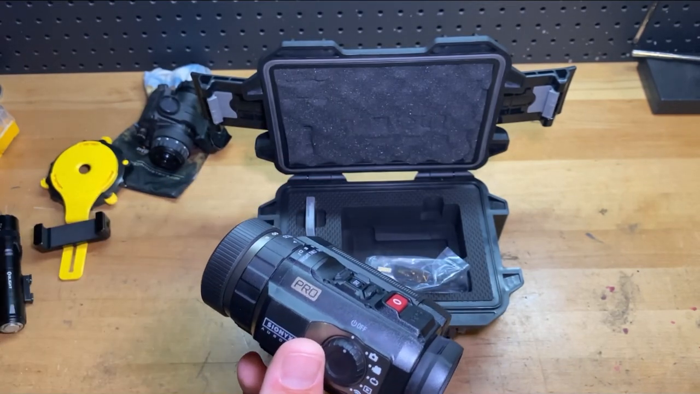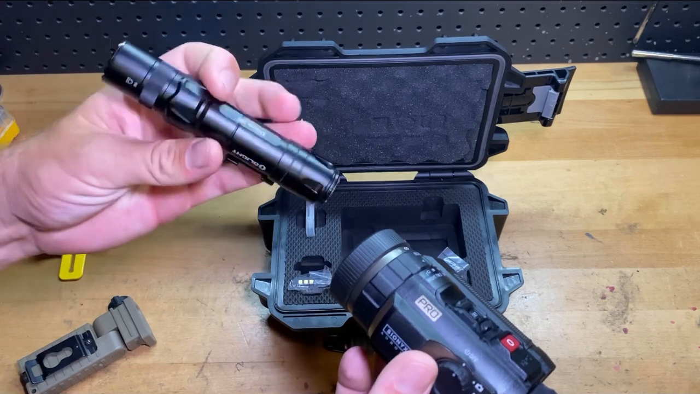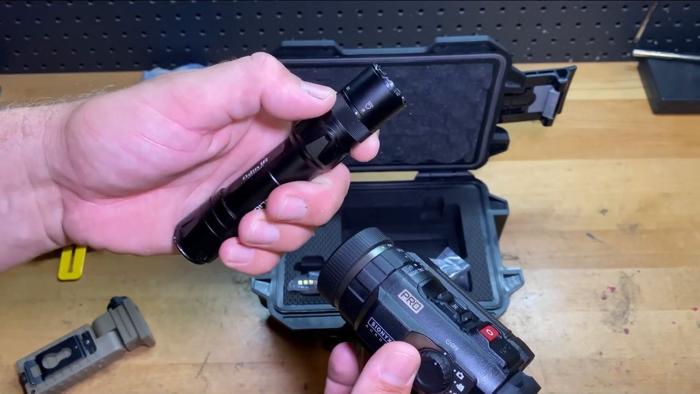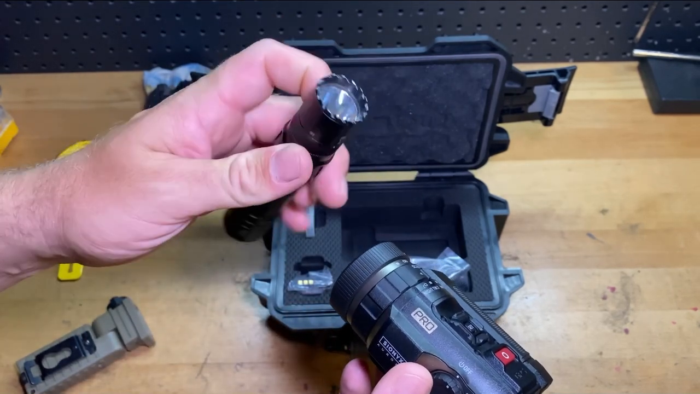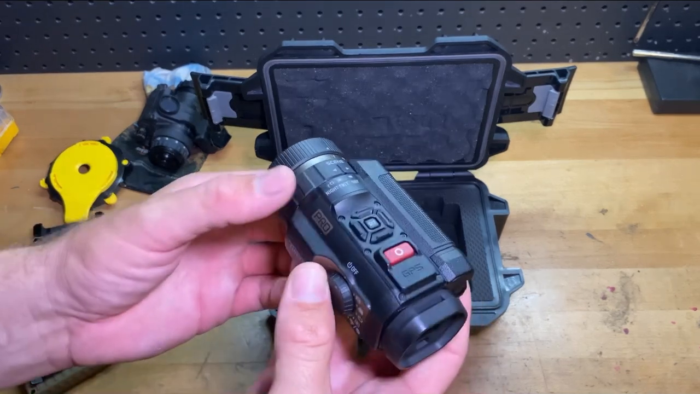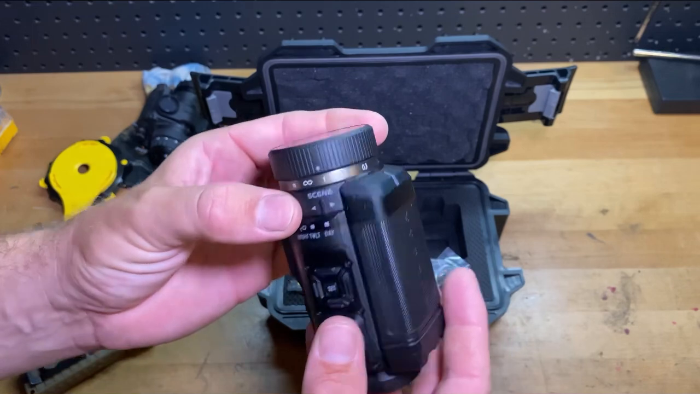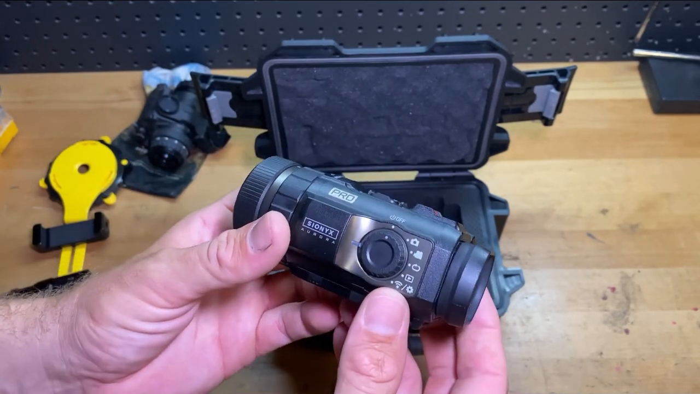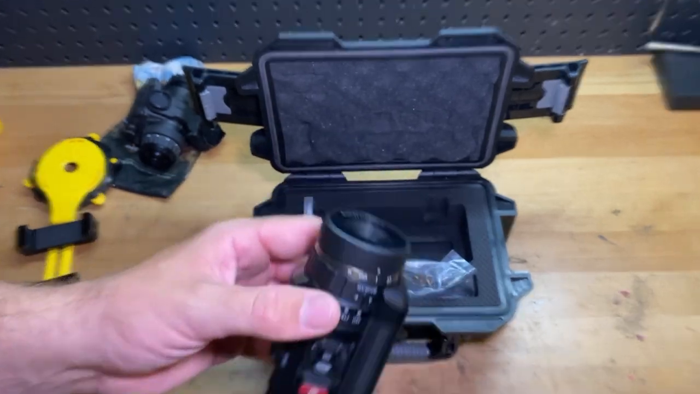I have a couple of different illuminators here. I have a Streamlight Sidewinder, and I have an Olight, their version of the Surefire Vampire. It's not very good. It has an IR setting on it right here, but the IR can't be focused at all. But I'll show you what it does when you supplement it with IR, and you'll see how that works. But like I say, it has no onboard illuminator, so if you don't have any ambient light at all, it's probably not going to do super well. But we'll see what it can do.